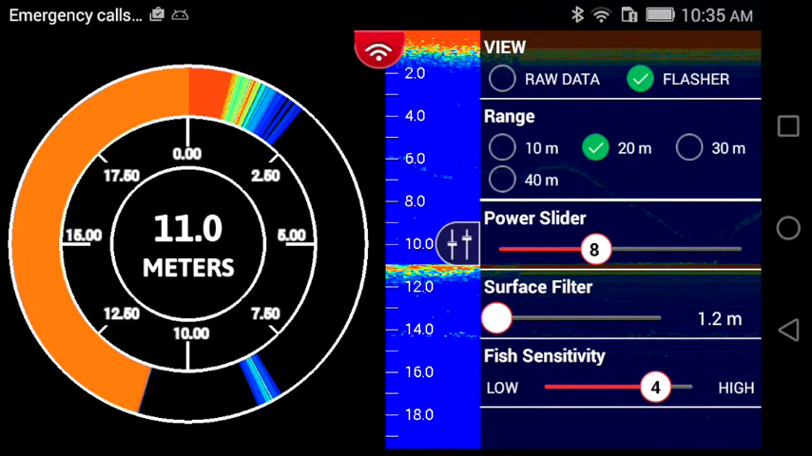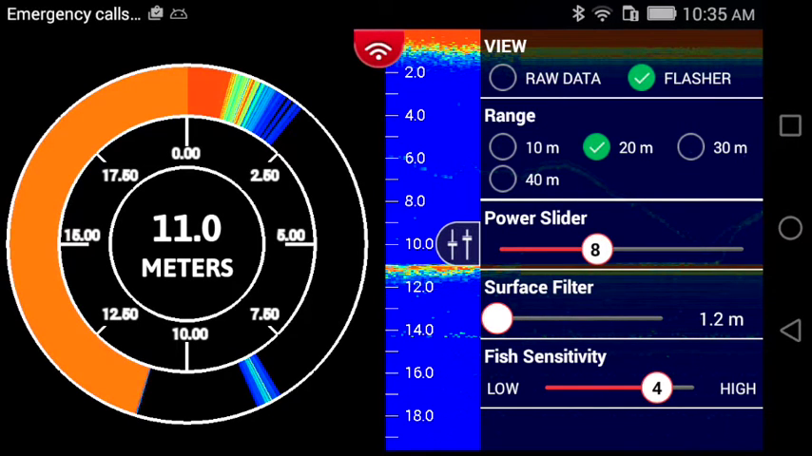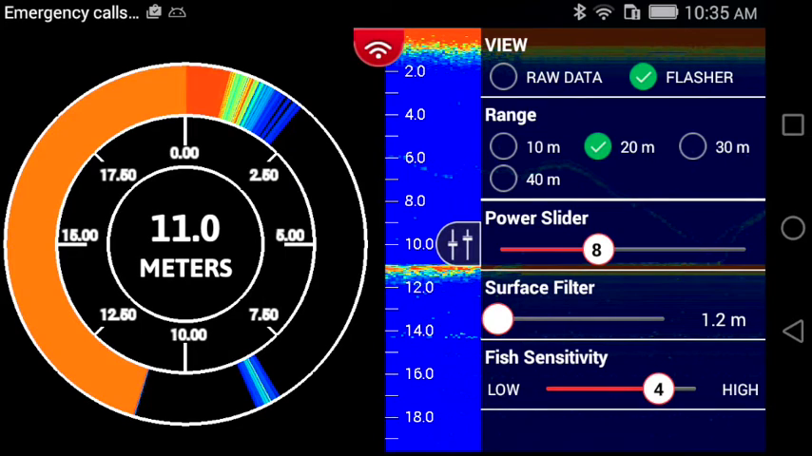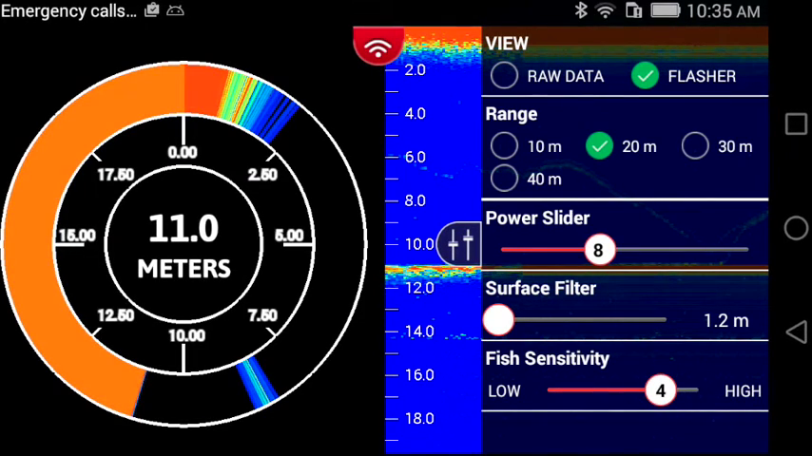The first one is the view option, and that will allow you to choose between the flasher view, which is currently seen on the screen now, which is a left-hand side flasher and a right-hand side raw data. And in the raw data side is where you're going to track, as you saw in the video previously, your actual jig and your line in the water and fish. And also you can get rid of the flasher by clicking on raw data and filling up the entire screen with your raw data view.